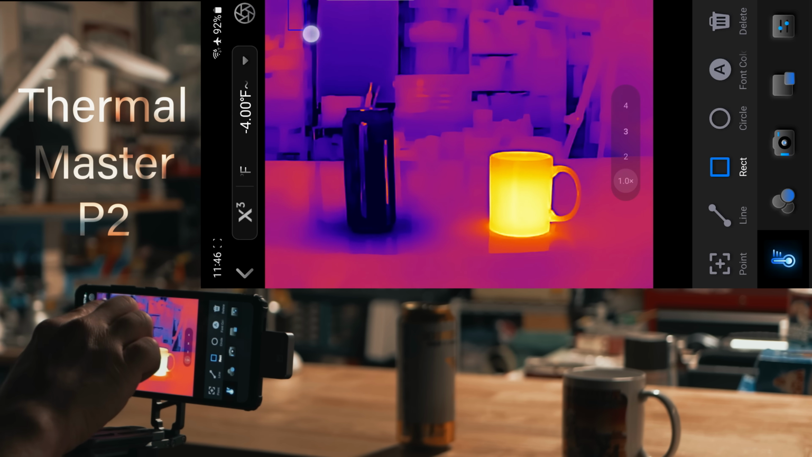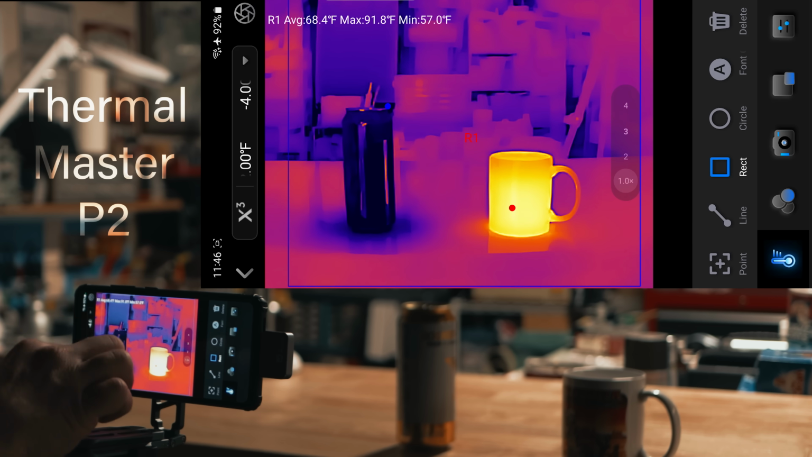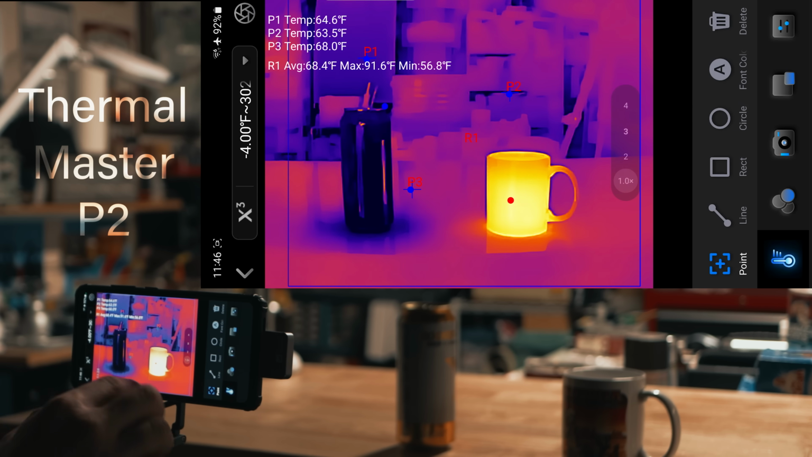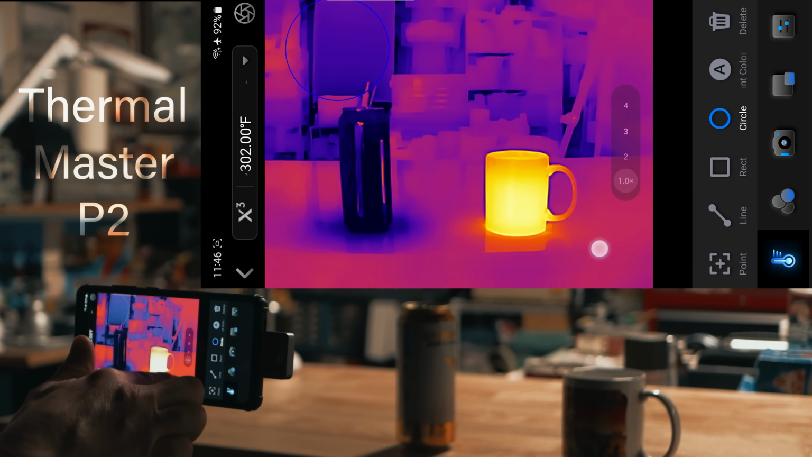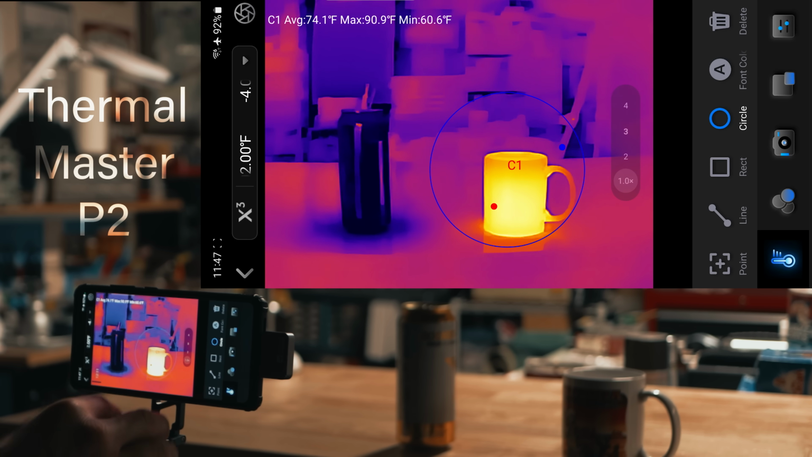We can do a rectangle. We'll just do a big rectangle and it'll show you the max and the minimum and the average. And even with that up, we can still do points. So we can add points on here. It shows you all of those. Delete that and then circle. It's kind of like the rectangle, but that's pretty cool. You can see the high and low points in the circle.